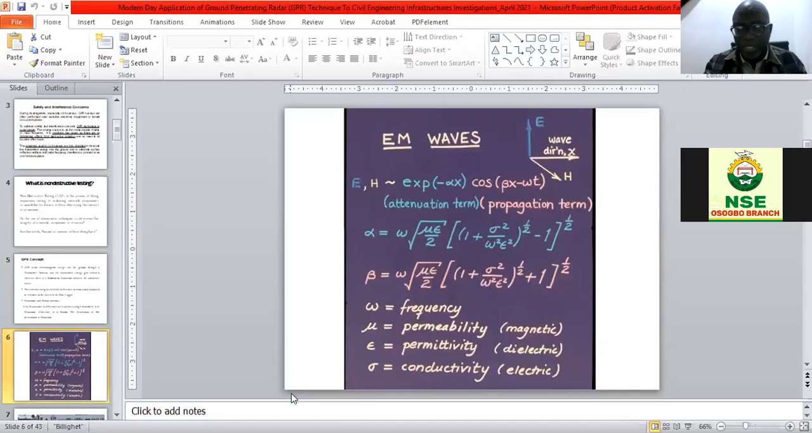I will not bother you much about this equation, but I'll just go to the last three things. There's omega, there's mu, there's epsilon, and there's sigma. What are these four things? Most people that have used GPR in Nigeria have made a mistake. The depth of investigation of a GPR is controlled by these four factors: the frequency of the antenna, the magnetic permeability of the soil or the material that we are testing, the dielectric permittivity of the material, and the conductivity of the material.